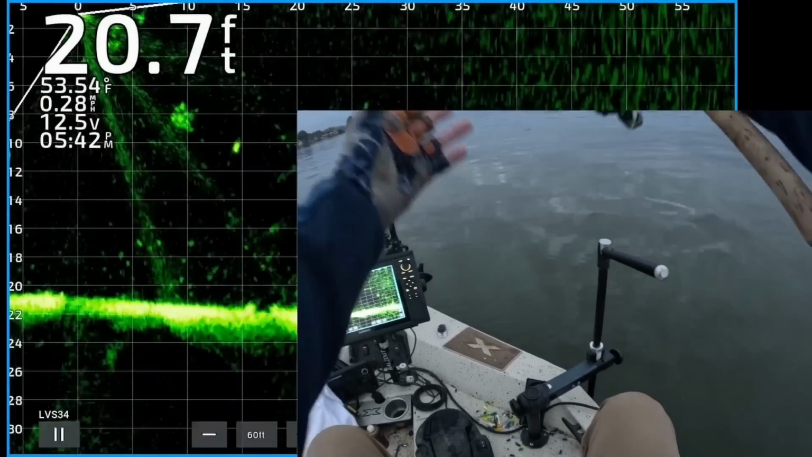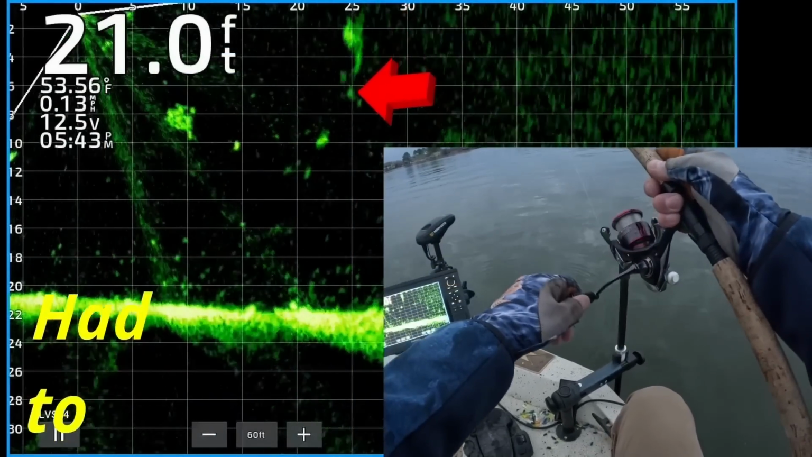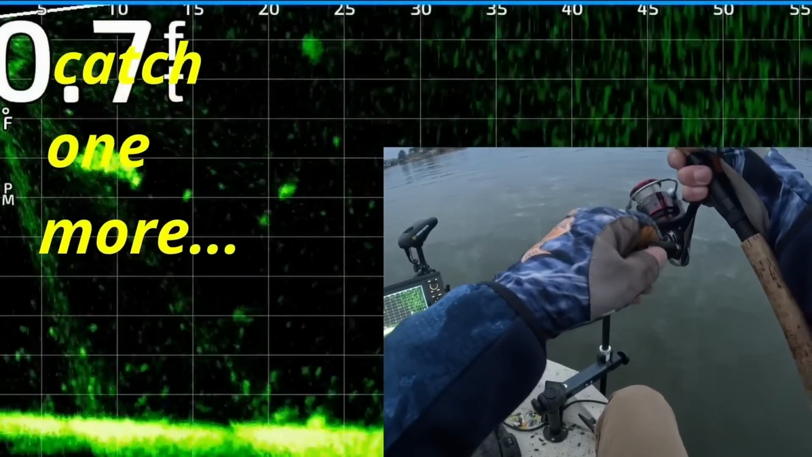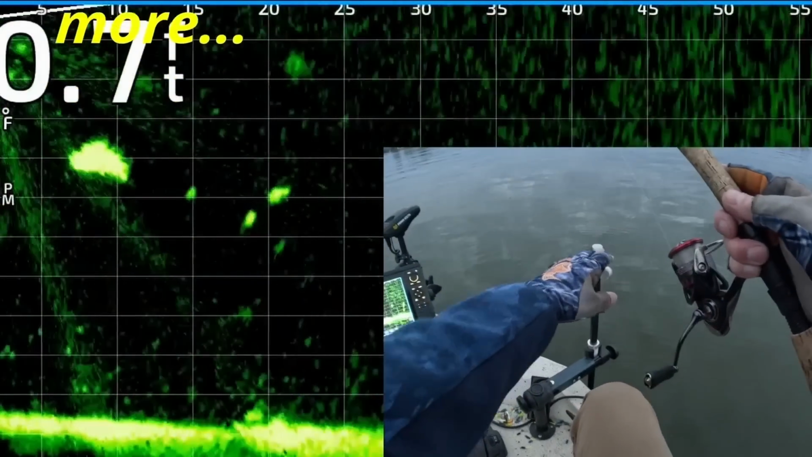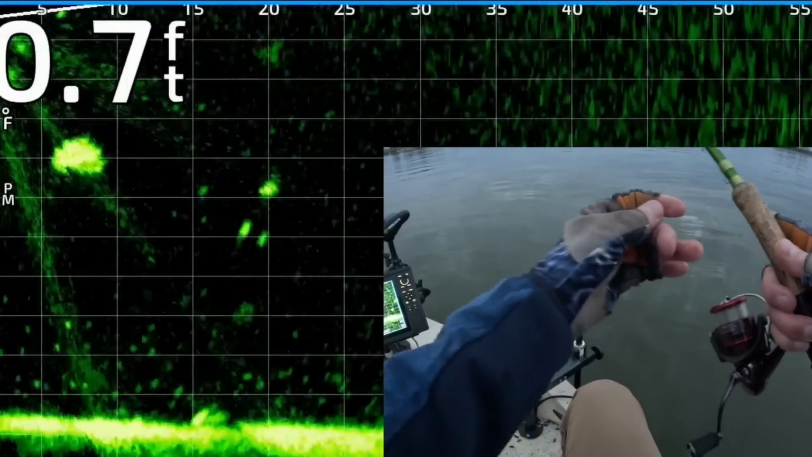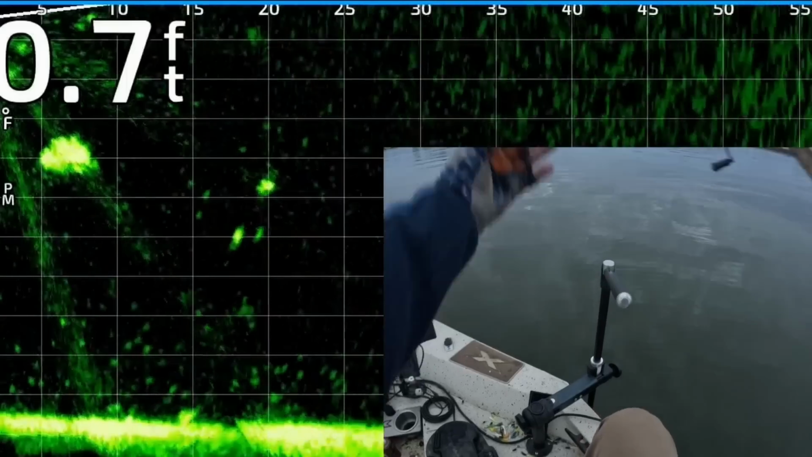Well, it's starting to get dark, but I had to cast one more time. Look at that nice looking crappie. It wasn't lined up good, but that crappie's just suspending out there about 10 feet deep. So reel it in, drop it back out there again. It's about 20 feet from the boat.